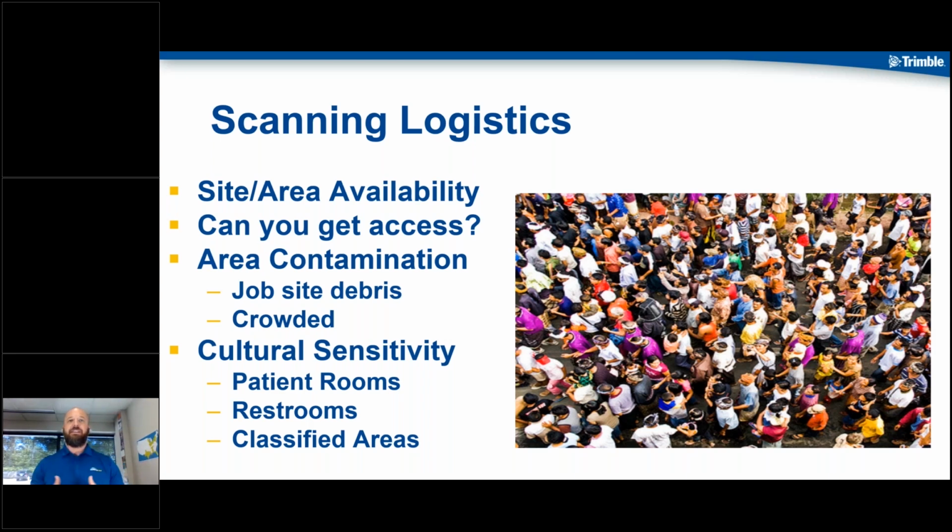The next one is scanning and logistics. And just understanding what your site availability is, the area, what you want to get out of that space, how contained the area is. Is it crowded? Is it an existing office building that is active? Are there going to be people? Is there going to be furniture in the way? Is the ceiling tile going to still be in? Do I need to scan above the ceiling as well? So just understanding your space.